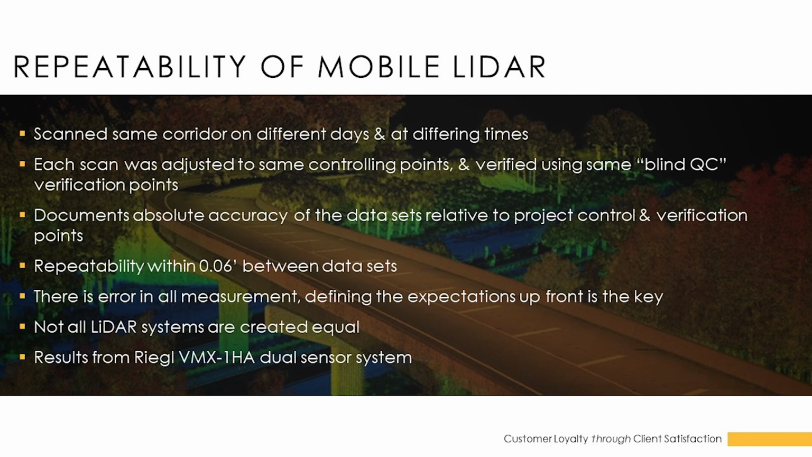Surveyors would go out there, measure those targets, provide us coordinates, and then we take that information along with the mobile LiDAR data collection that is done and basically adjust the LiDAR data set so that it coincides with that survey control.